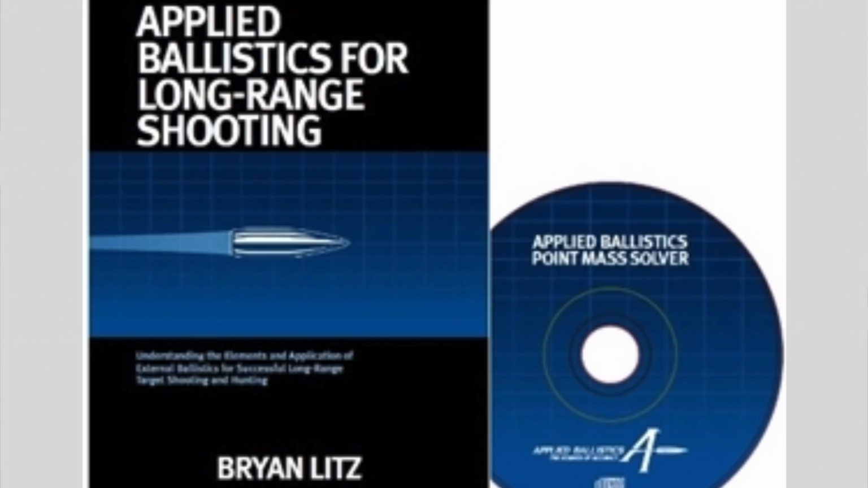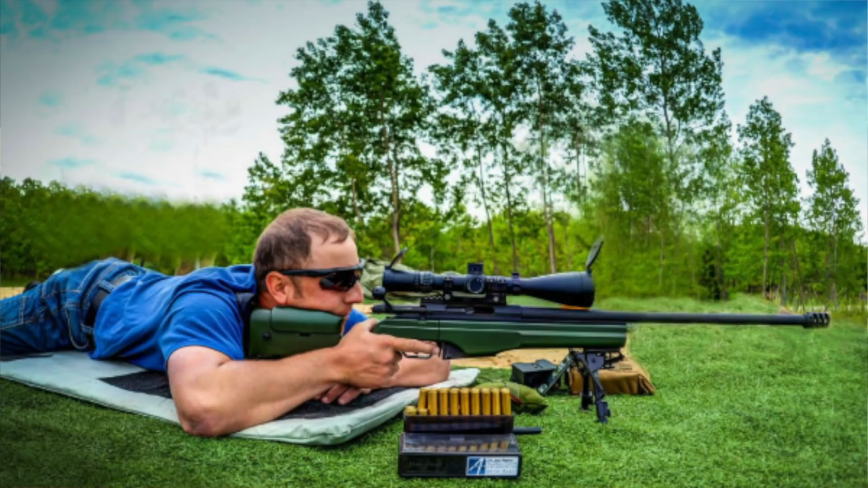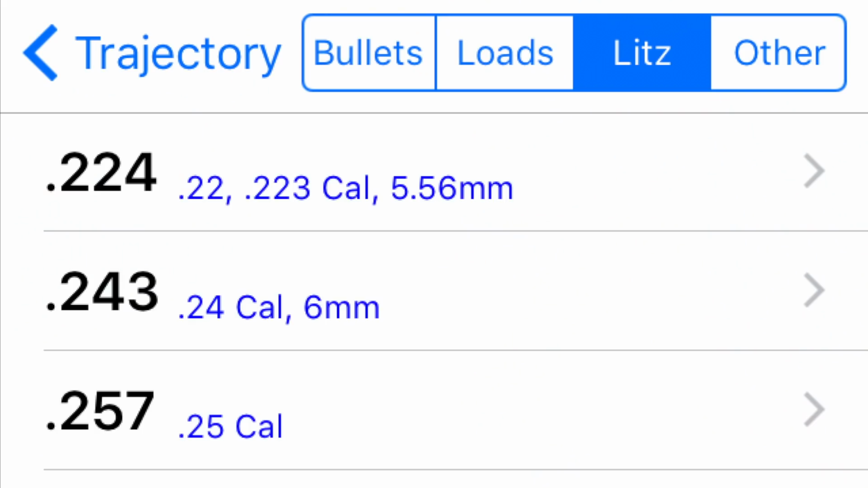If you want more information on this, read Brian Litz's book called Applied Ballistics. He is literally the PhD doctor, NASA guru when it comes to ballistic information. So much so that he has a Litz formula on correcting ballistic coefficient. So read his information. I'll post the information below.